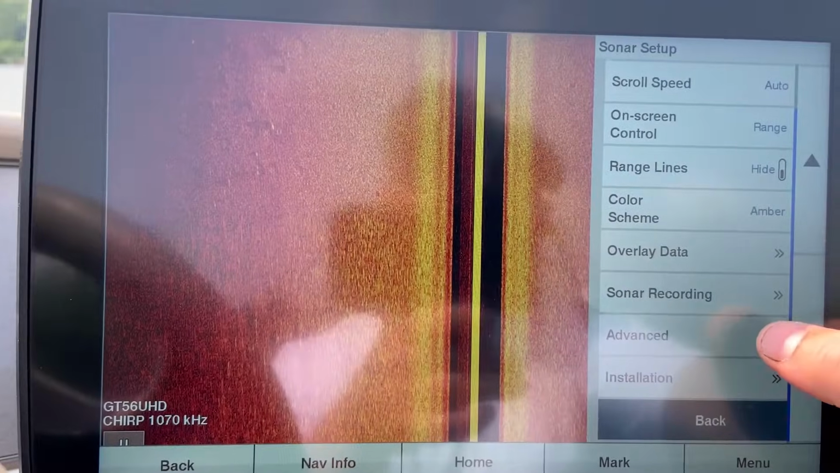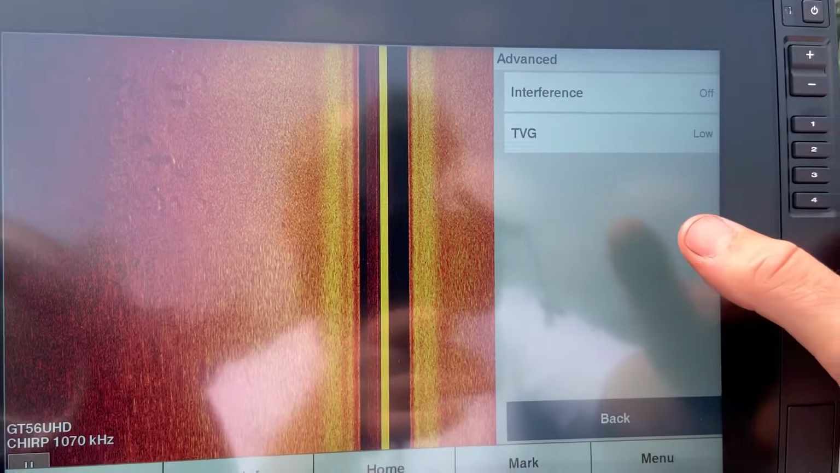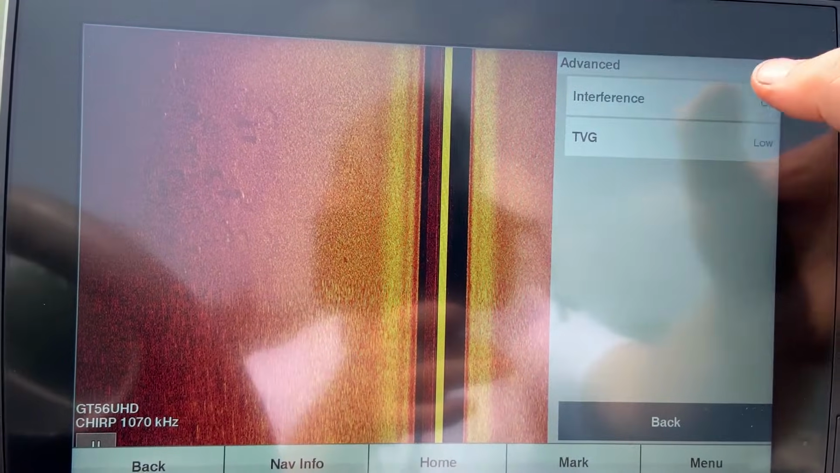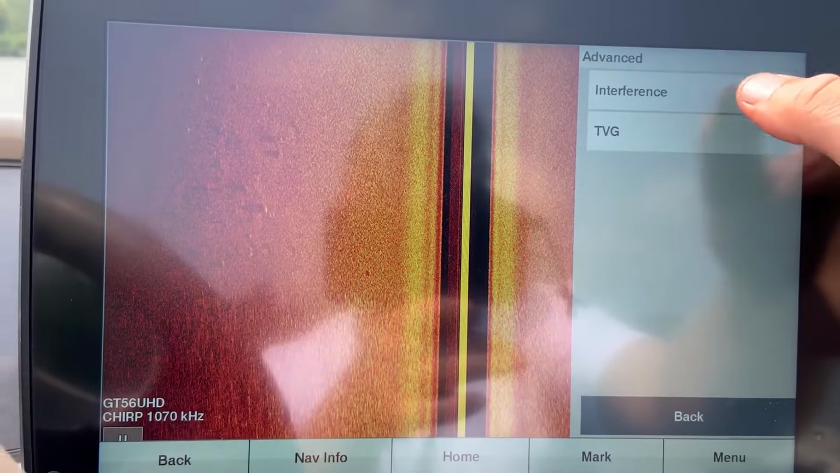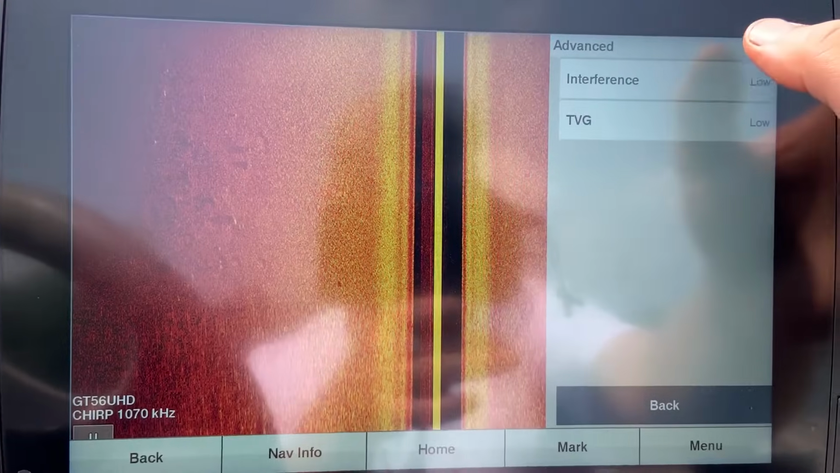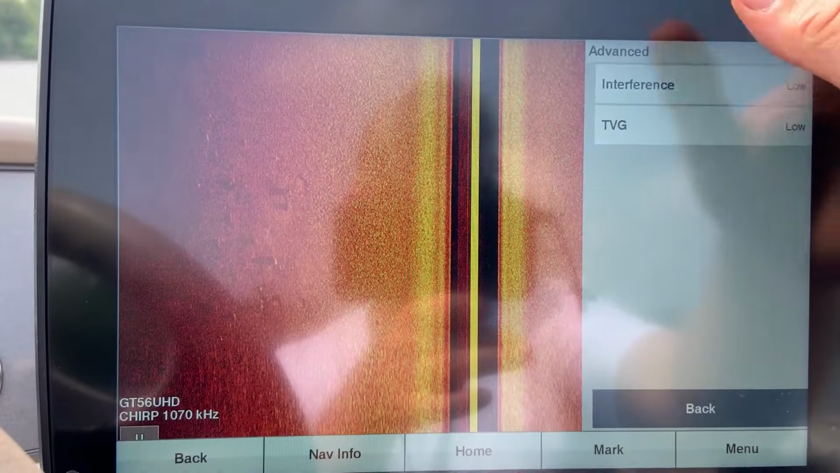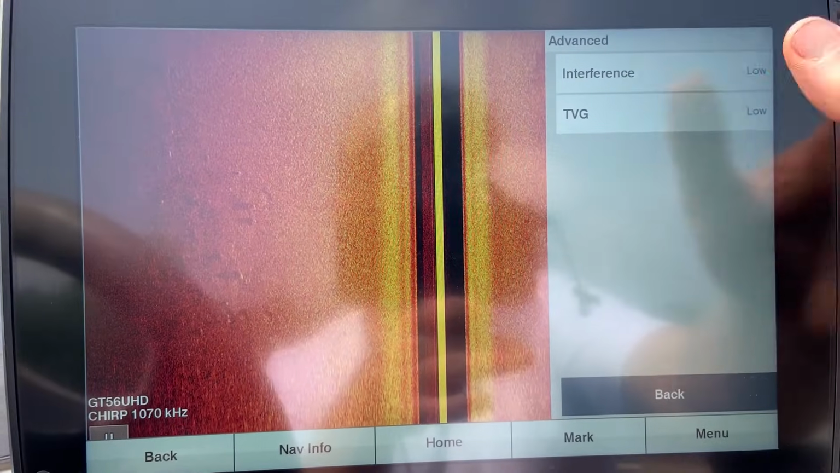And the rest of the settings are under advanced. Now, interference I find is not super helpful to me. I will either keep this off or low. I've not seen too many instances where I need to use this interference, so I'll either keep it low or off.